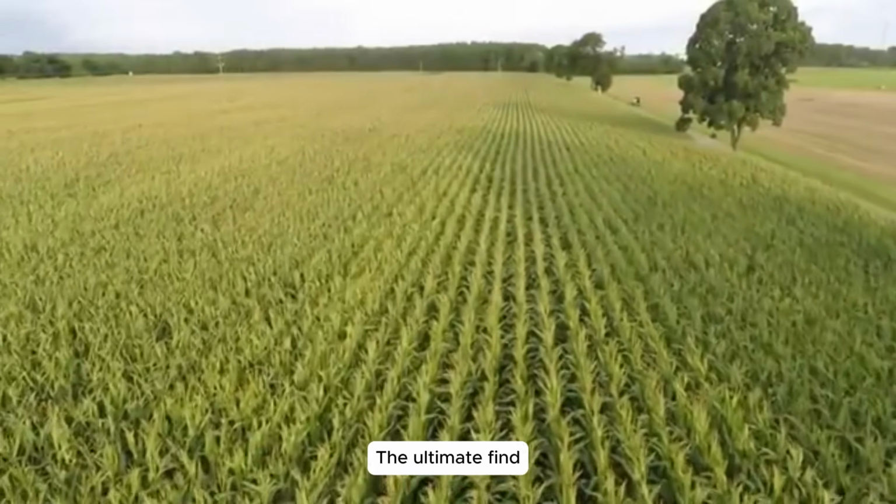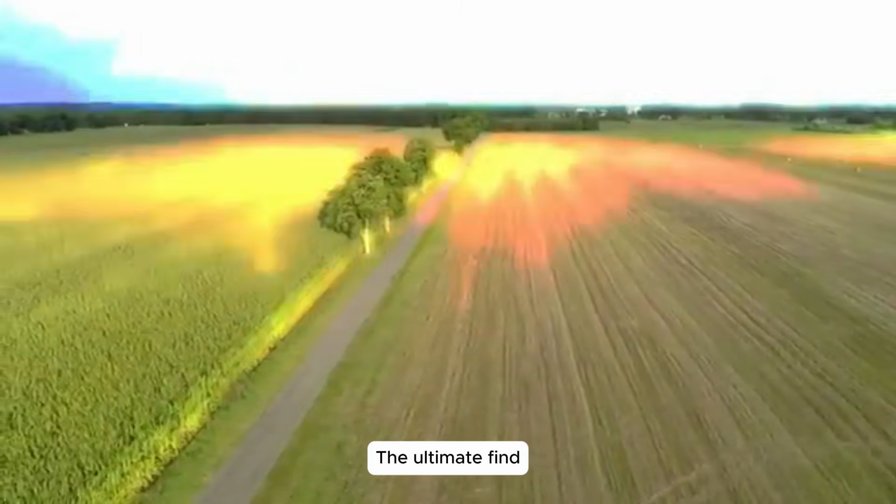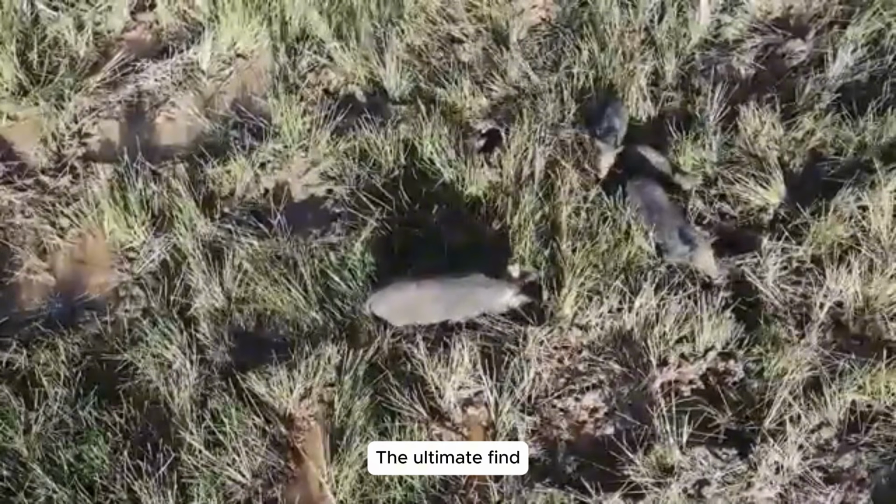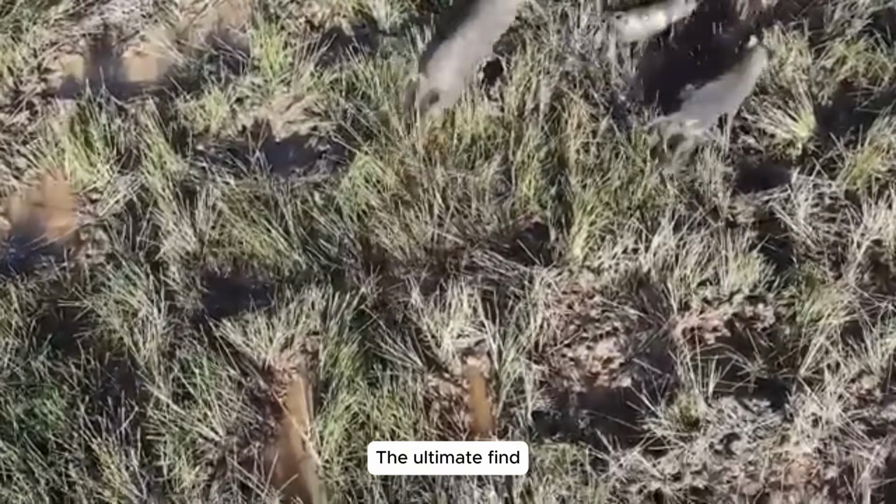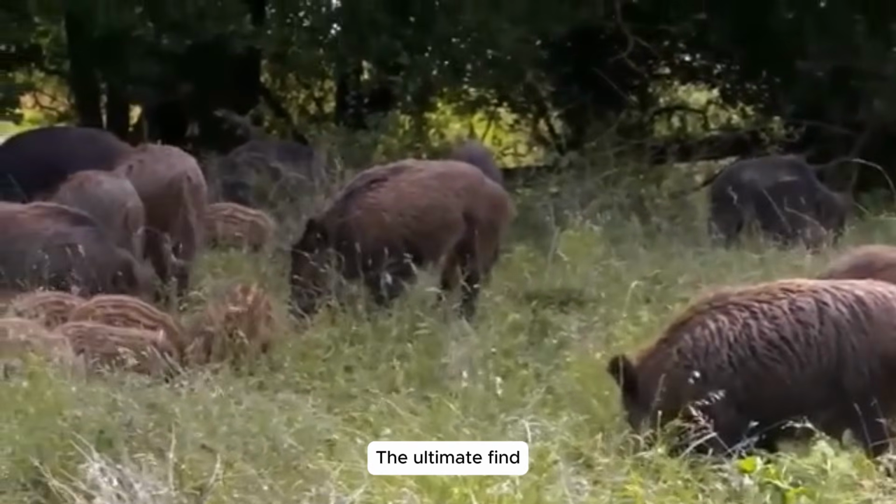Wild boar population surge in New South Wales. Climate change has transformed New South Wales into a haven for wild boars, with their population exploding to over 8 million. These invasive beasts have invaded farmlands from mountain forests, wreaking havoc.